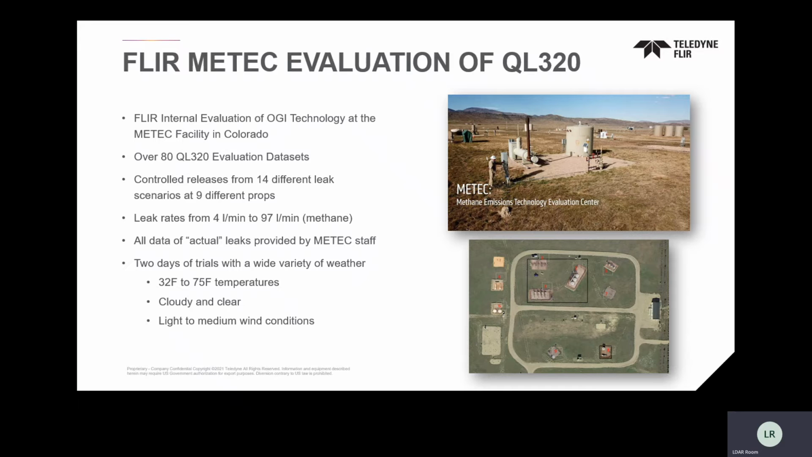We took, I believe, over 80 data sets, all done in Q mode. We didn't even take a QL320 with us, I don't think we took it out in the field. So we walked out and did everything via Q mode. We couldn't sit there and analyze and change things with the QL320, so everything was taken in Q mode and post-processed.